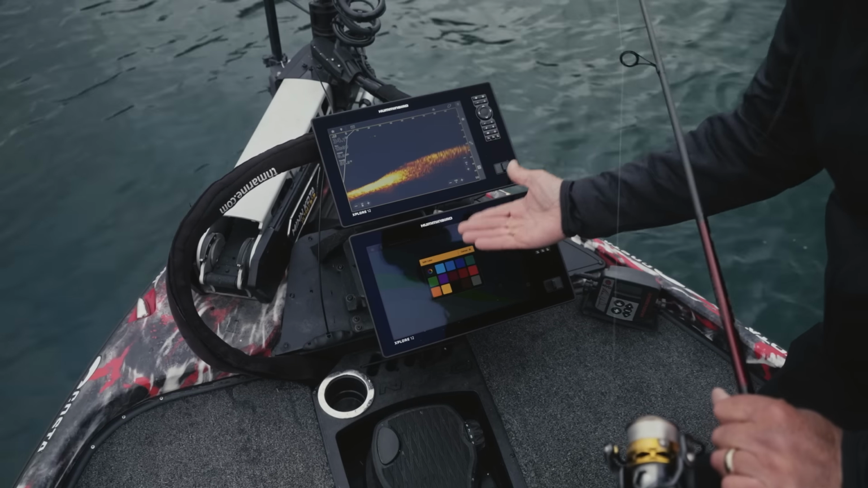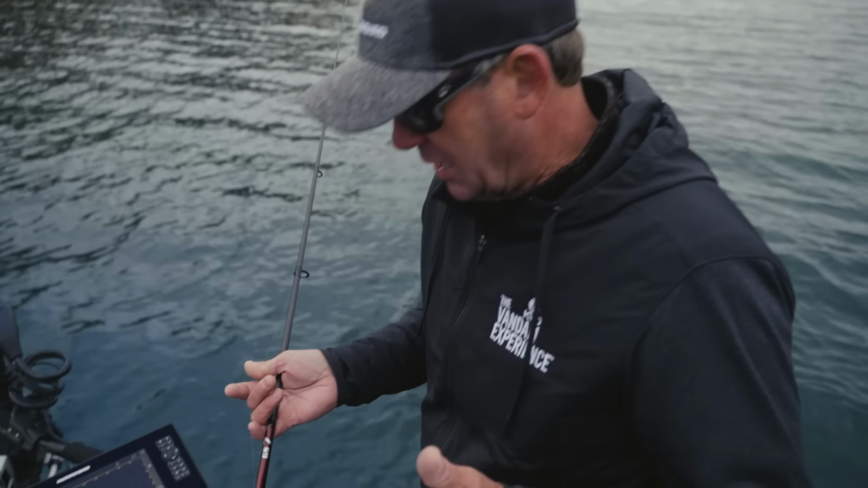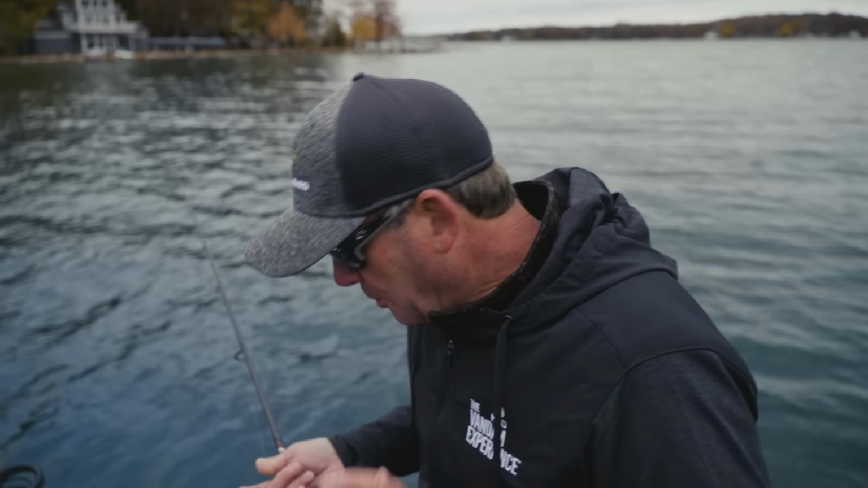I mean, if I want to change the color, or change an icon, any edits that I want to do, it just makes it endless right there. So super easy, super efficient. Waypoint management on the XPLORE, it's a piece of cake.